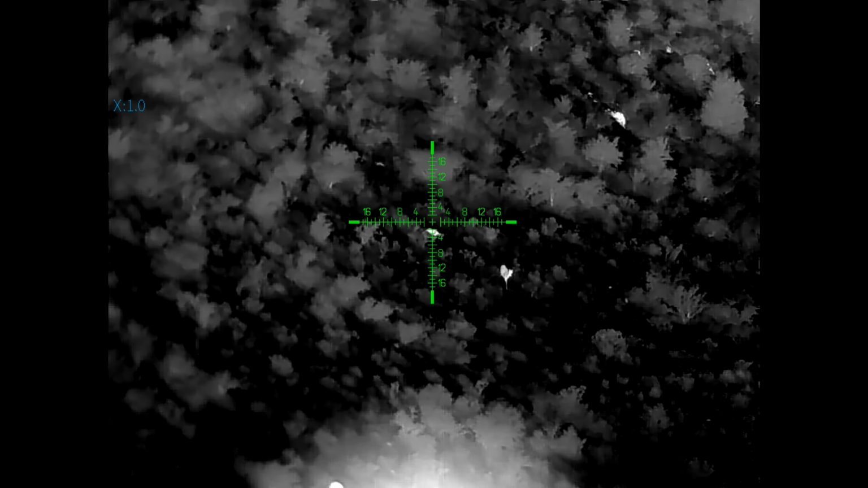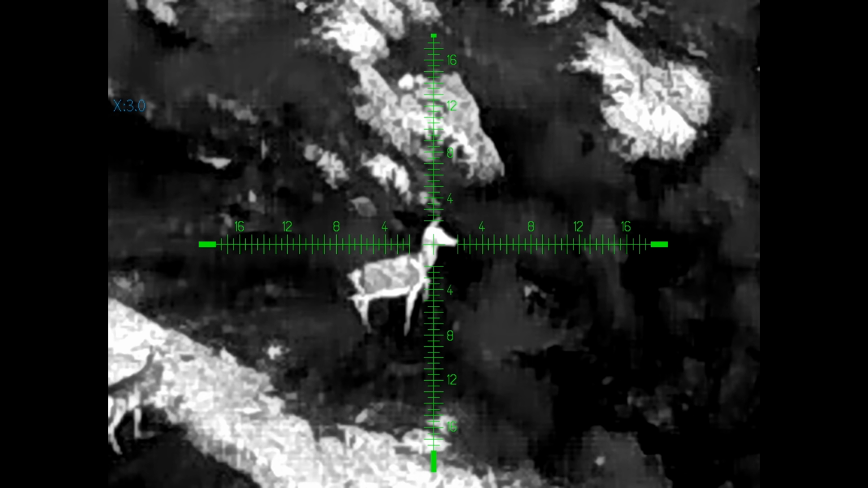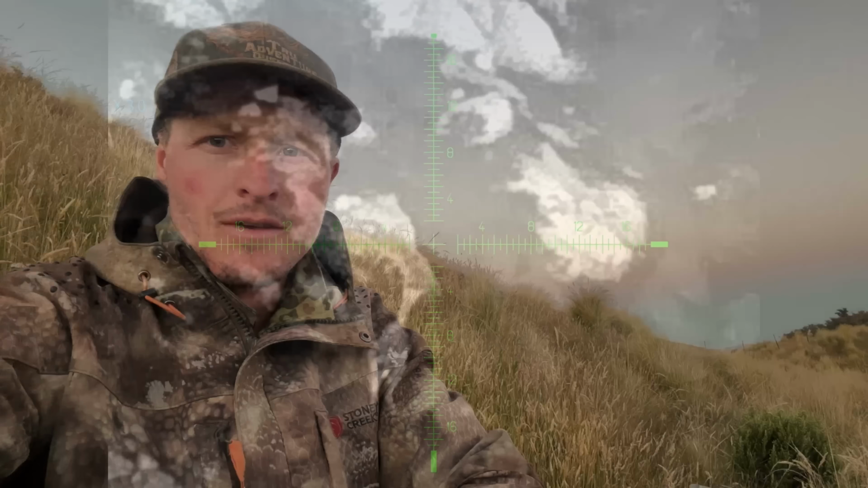Nice, straight down. Oh, that went well. Nice yearling down, which is pretty cool, and just a stunning evening. But yeah, all of those deer are just hanging around. They've got no idea where I was. So that's pretty cool. Hasn't disturbed the area too much. Yeah, awesome. We'll get down there and have a look.